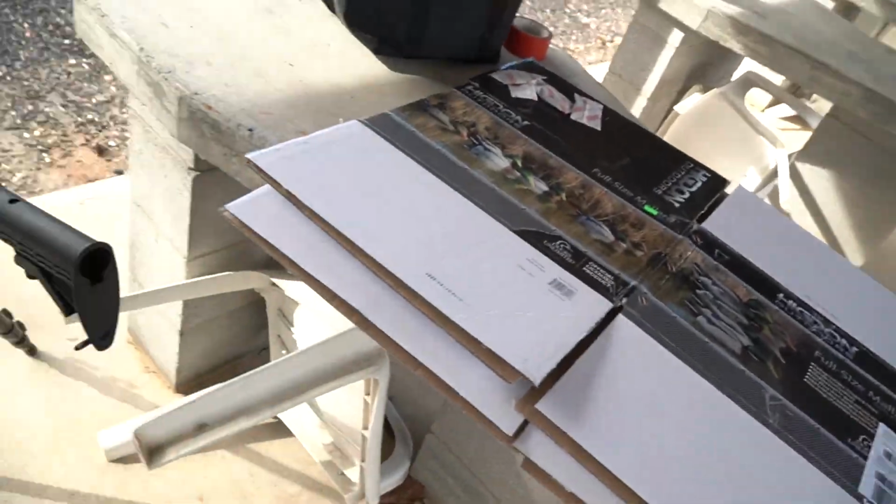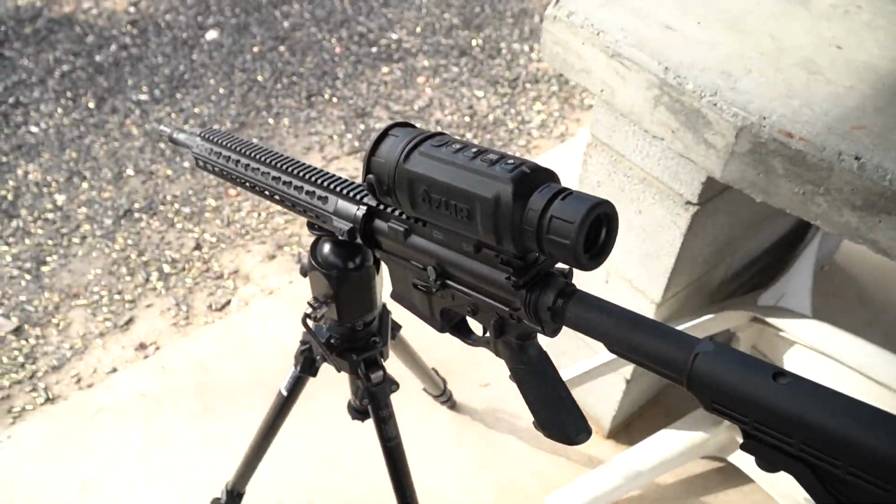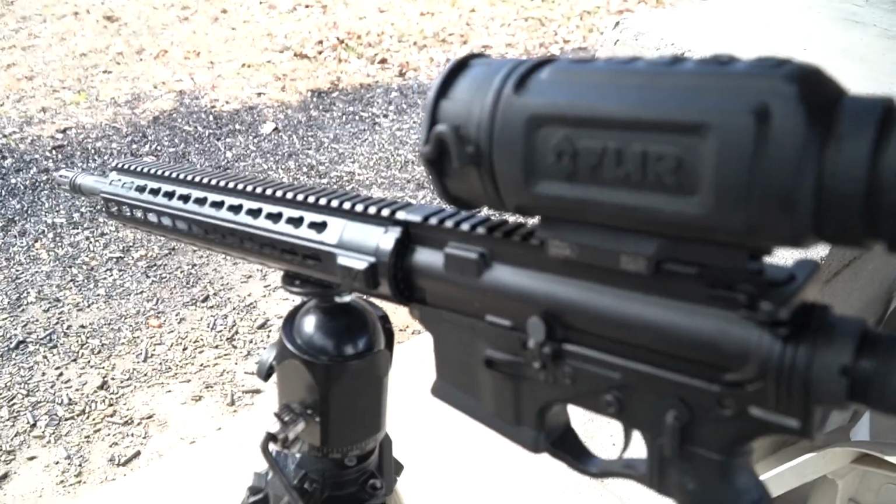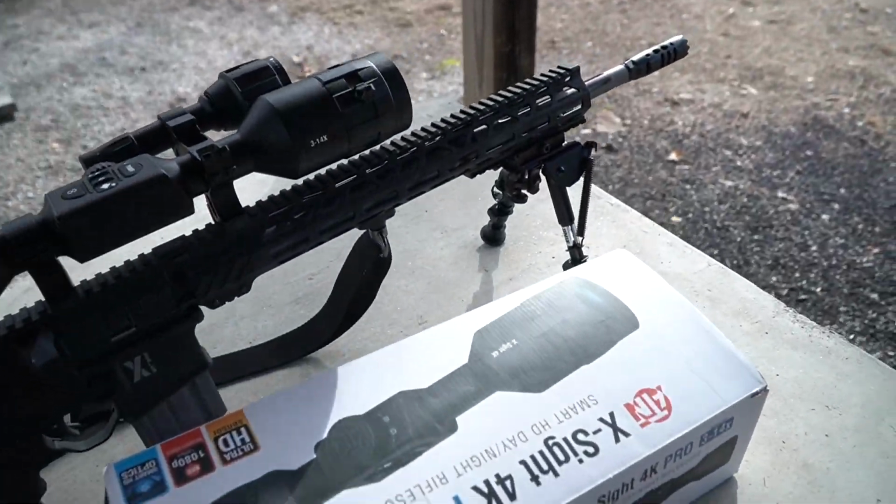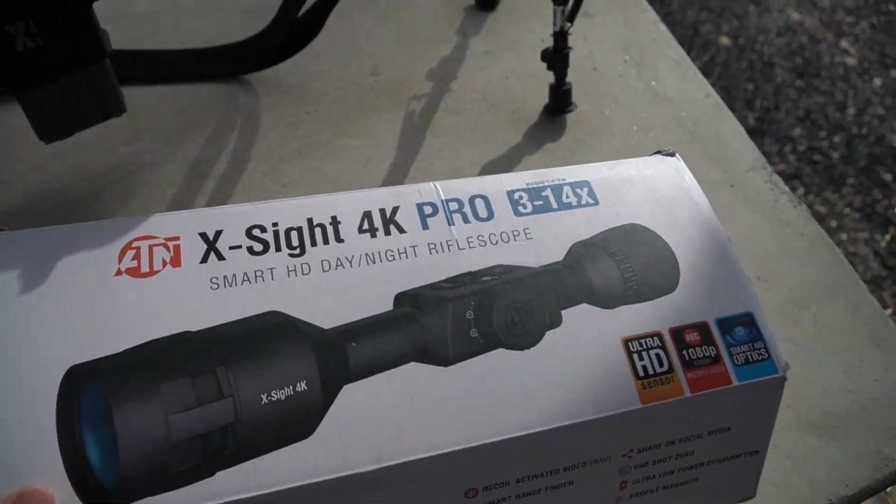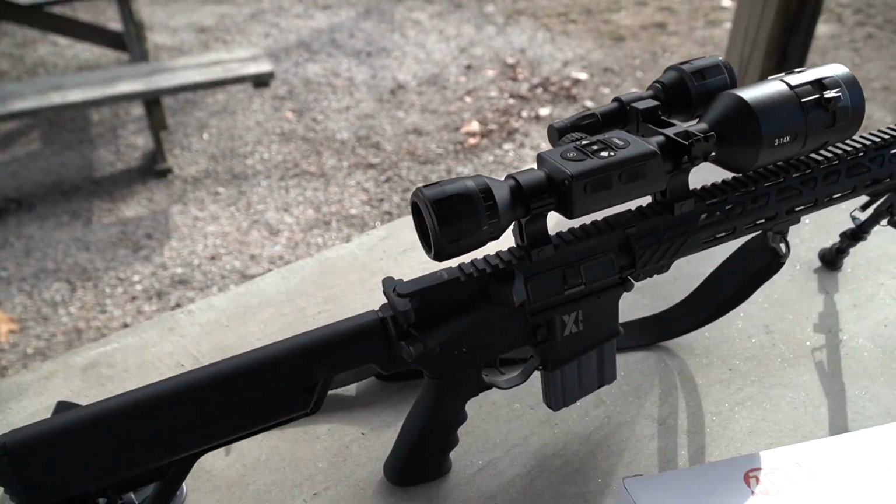So me and Max are at the gun club and we're gonna be sighting in some of our rifles. We got an AR-15 here, 300 blackout with a FLIR thermal scope, and then we got this guy. This is Max's uncle's gun with this new scope on it. So we're gonna see if we can figure out how this thing works.